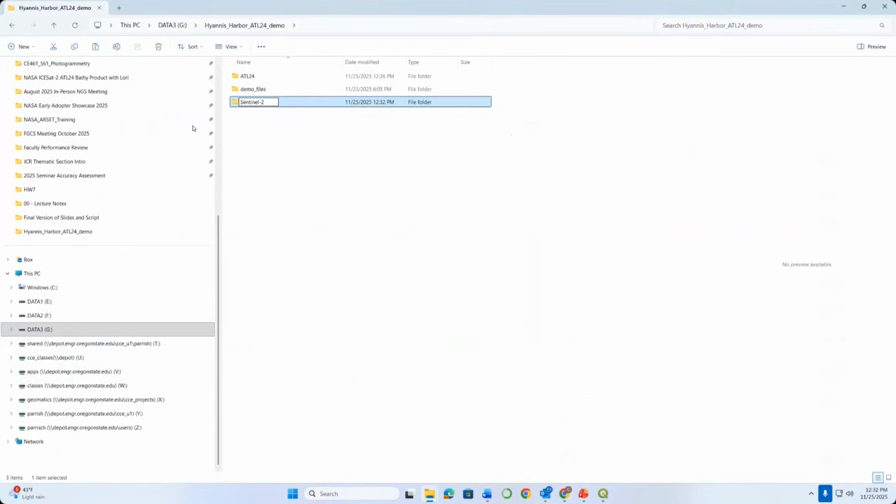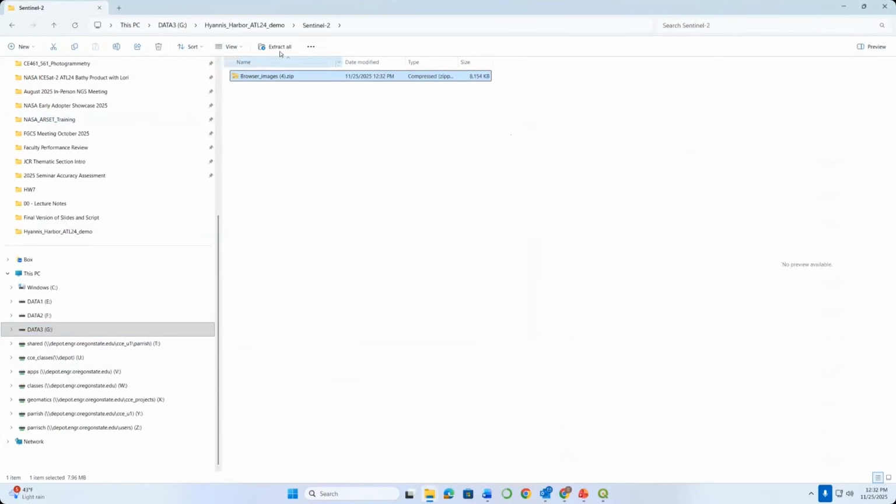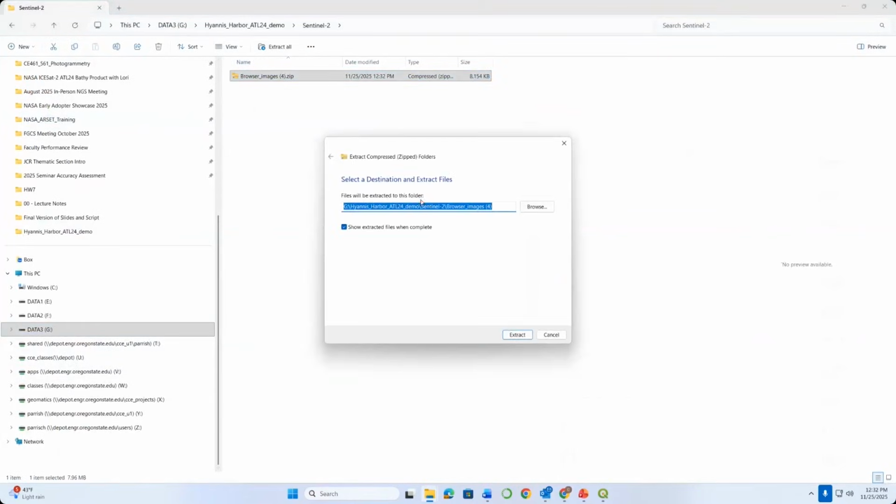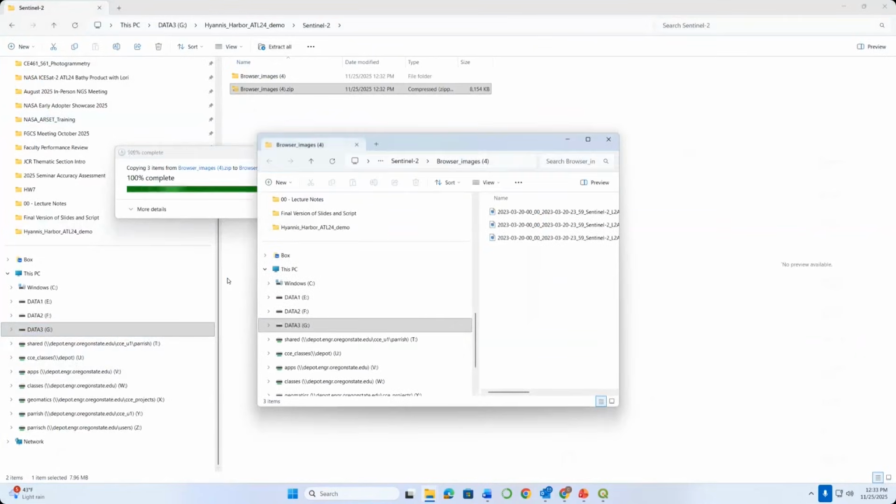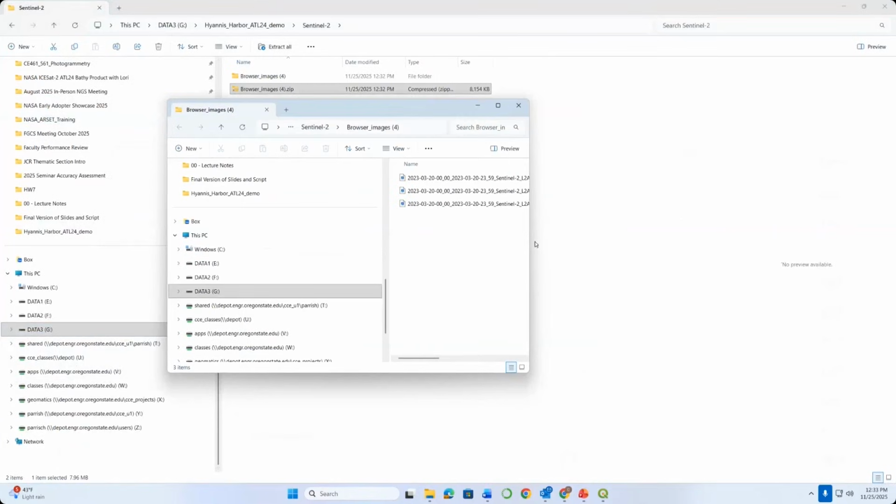And copying that zip file, I'll go ahead and extract all of the different images that are in that. Okay, so that worked. It extracted all the images.